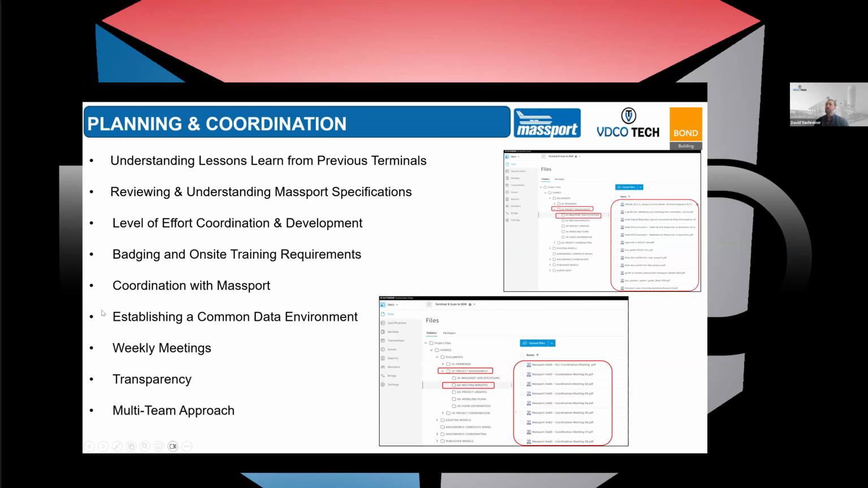Planning and coordination. VDCO is the prime on this project, and we have our project participants and collaborators along with us. It's a big undertaking to look at a facility of this size, look at all of the specs and all the information available to us that we have to comply with, and move forward with a plan.